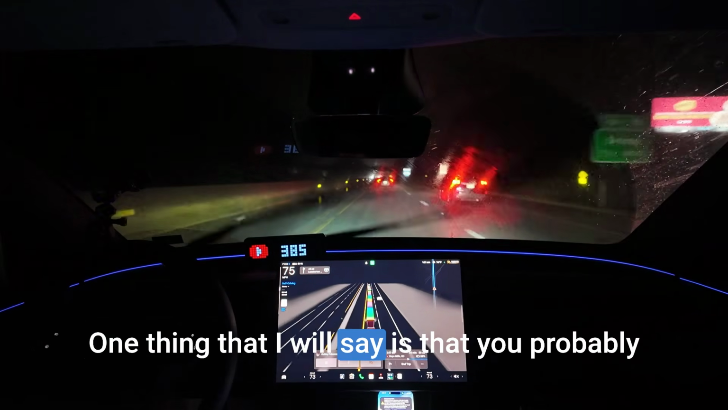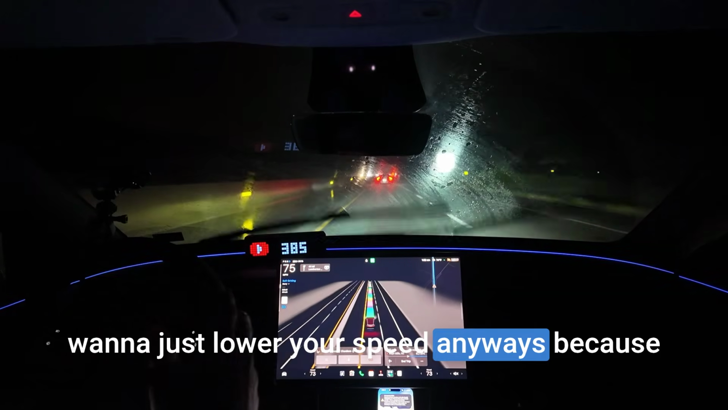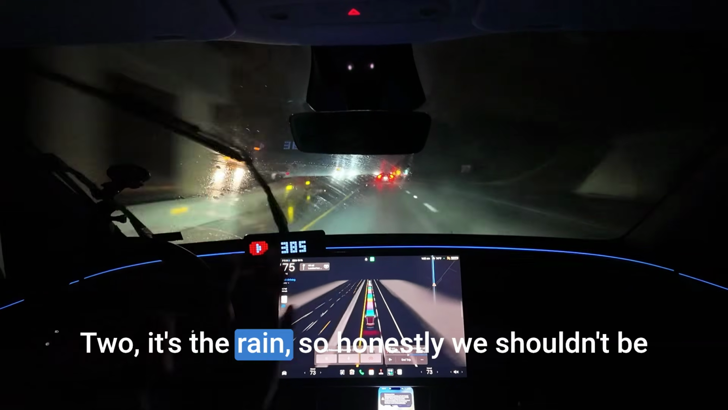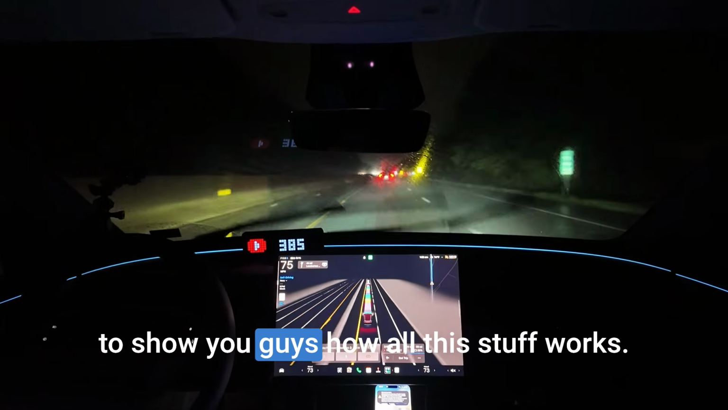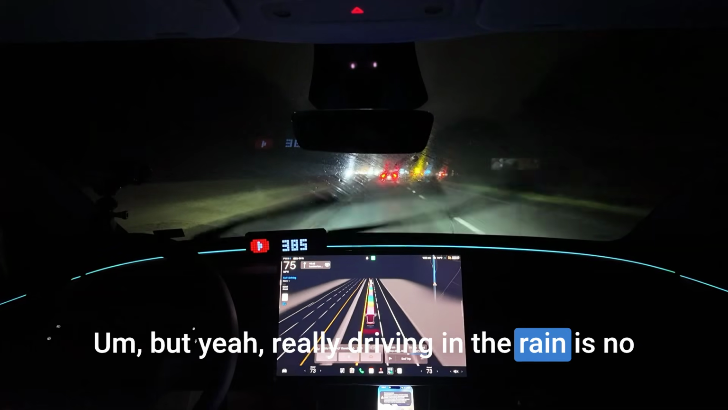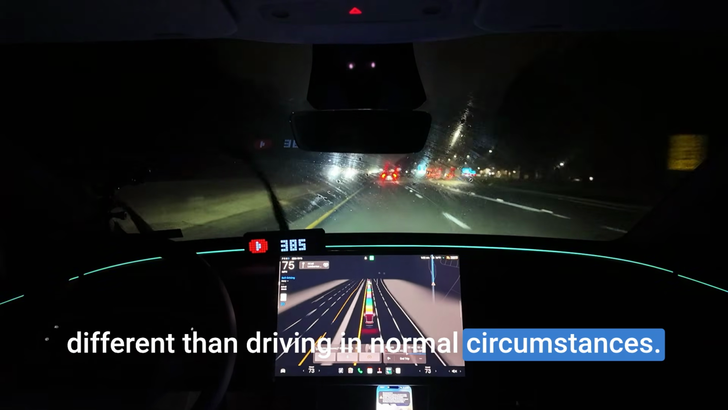One thing that I will say is that you probably want to just lower your speed anyways, because first of all, cops are still going to pull you over. Two, it's the rain. So honestly, we shouldn't be doing all this experimenting, but I just wanted to show you guys how all this stuff works. But yeah, really driving in the rain is no different than driving in normal circumstances.